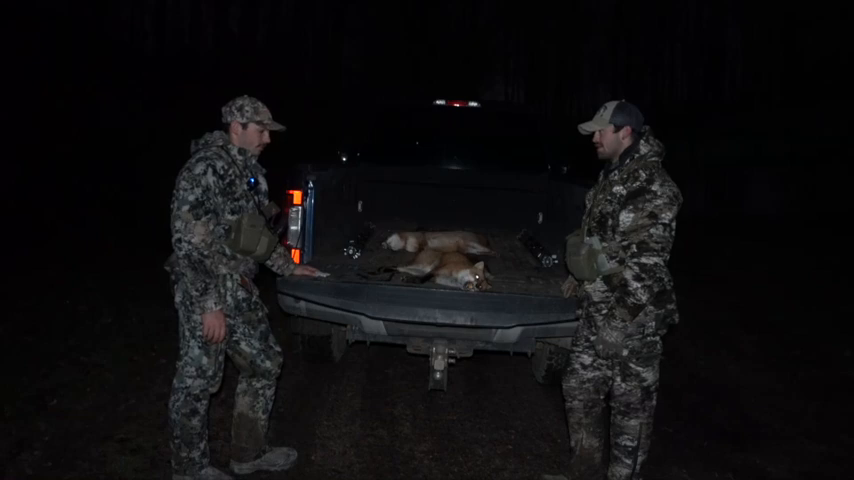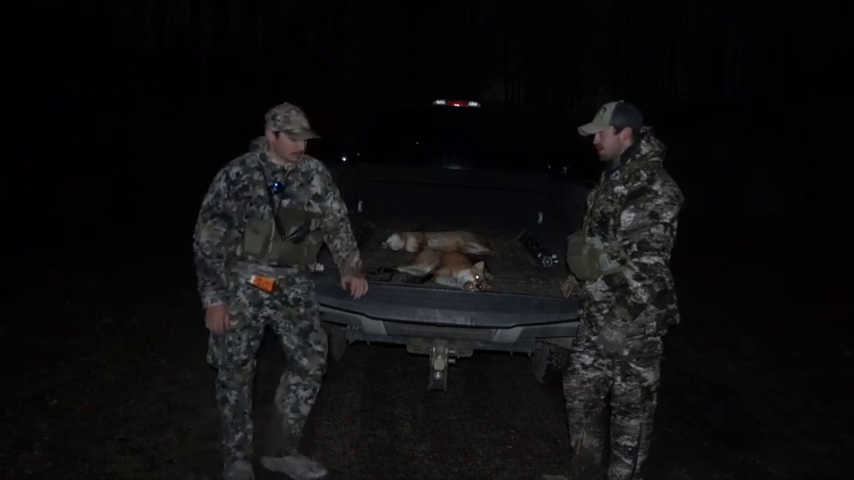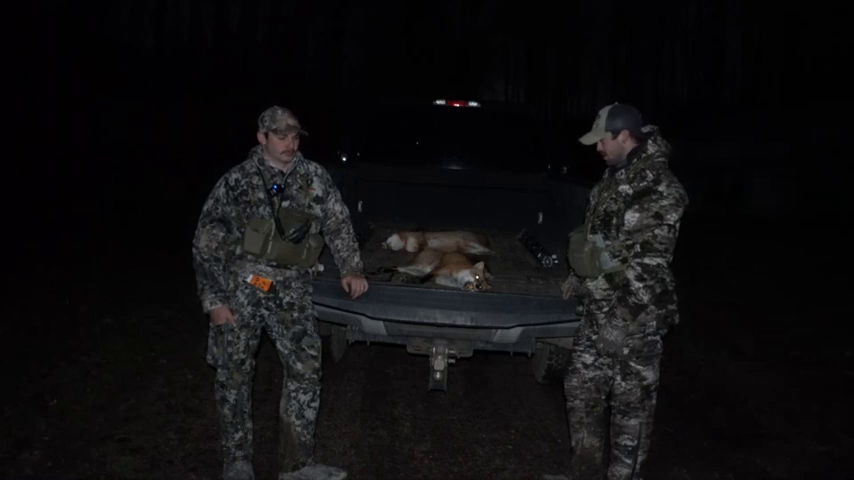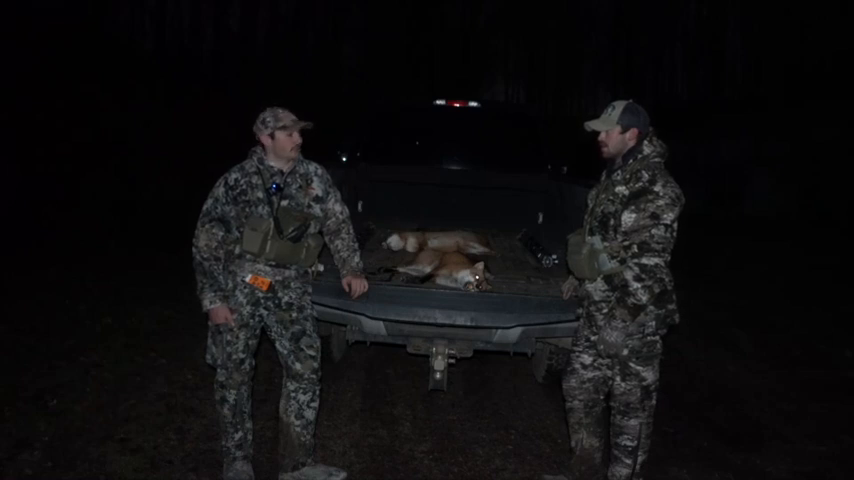It's pretty light out, so we were debating whether to stick to the hedgerow and get some cover, or go out in the field. We decided to go up in the field, get a better vantage point, and if we saw something, get on it quick. We played a bird distress and then turned to a rabbit distress. Not long after I played that rabbit distress, it was probably 20-30 seconds.